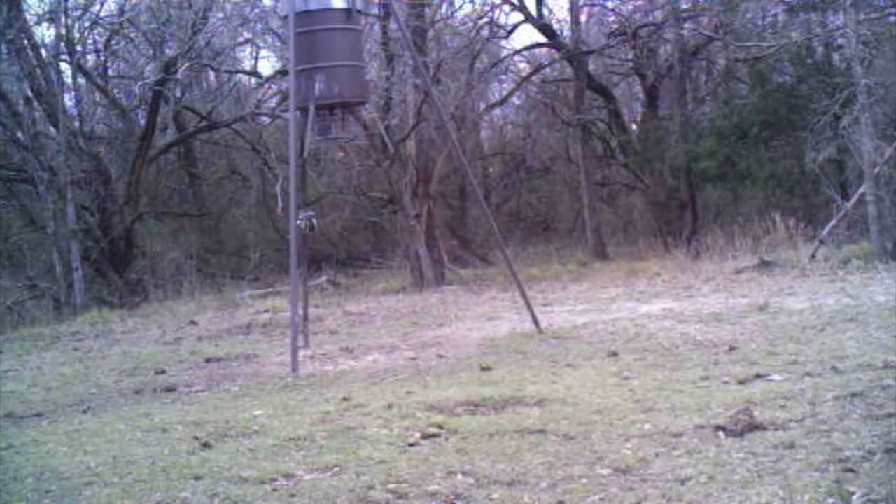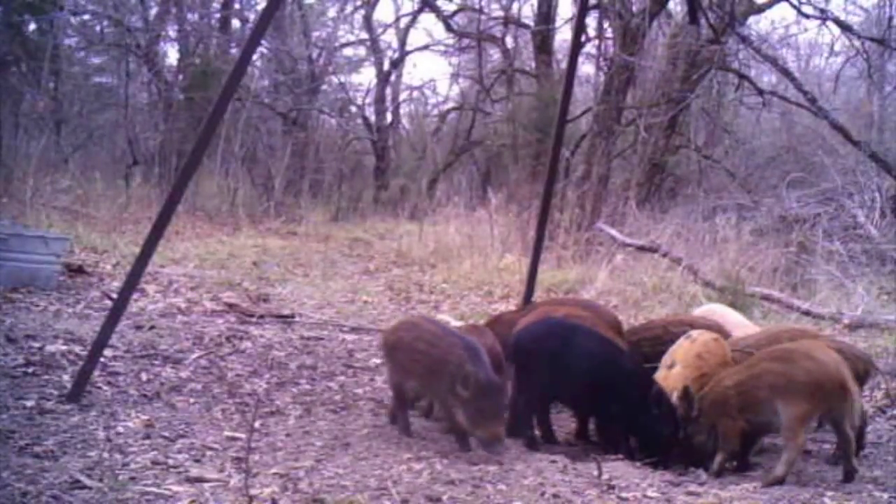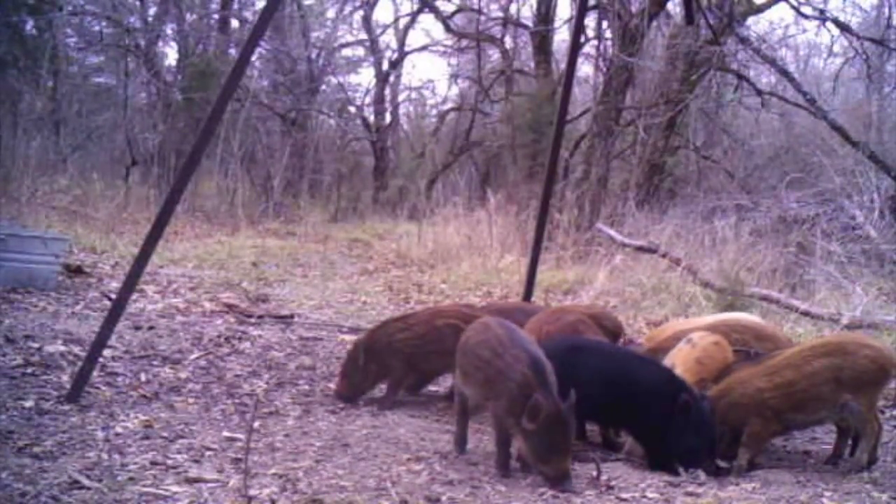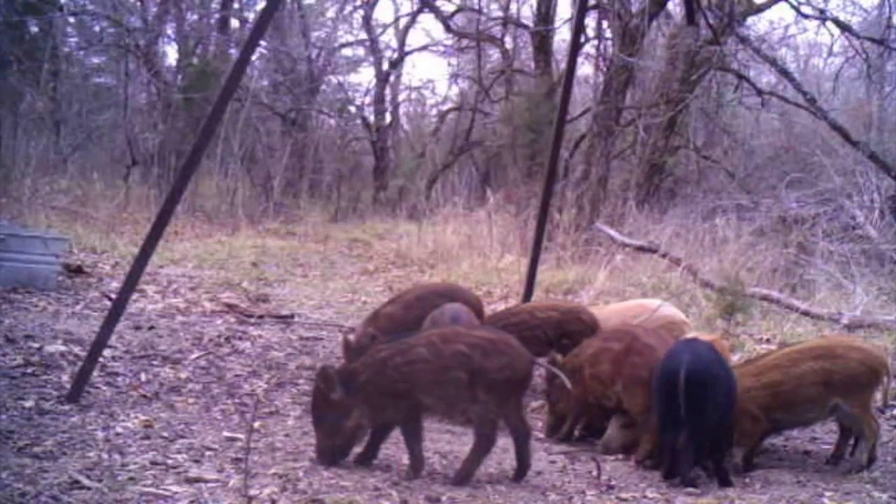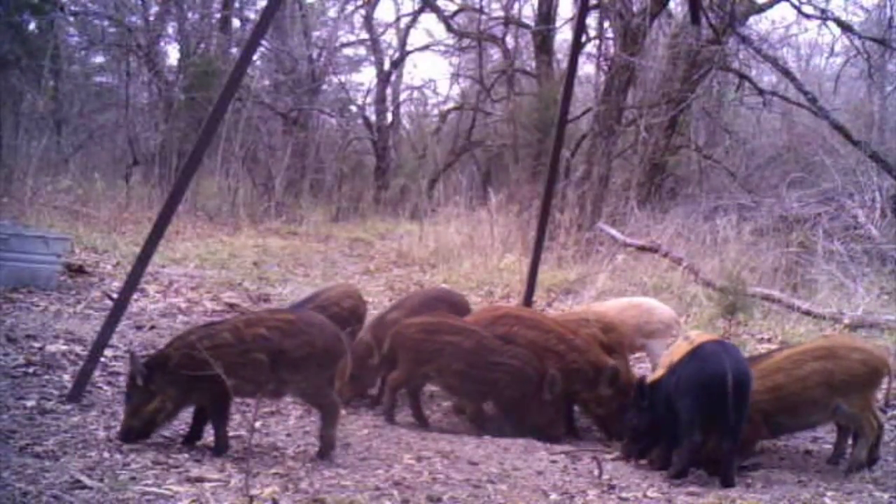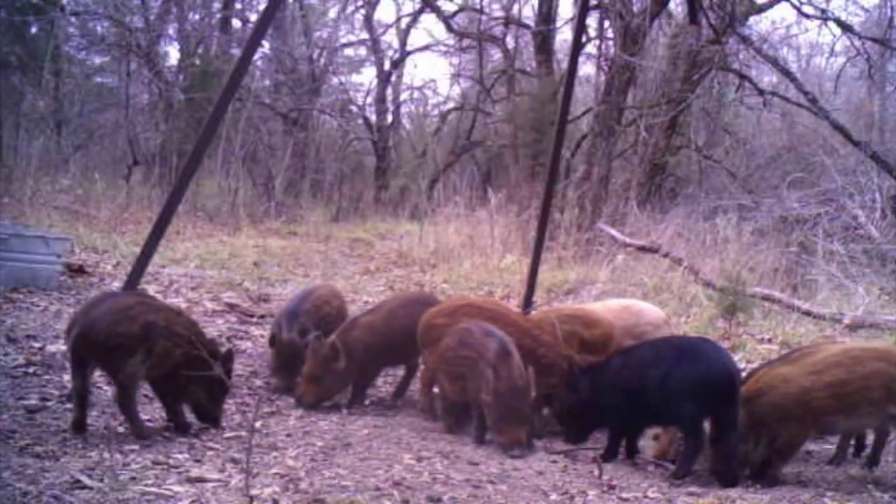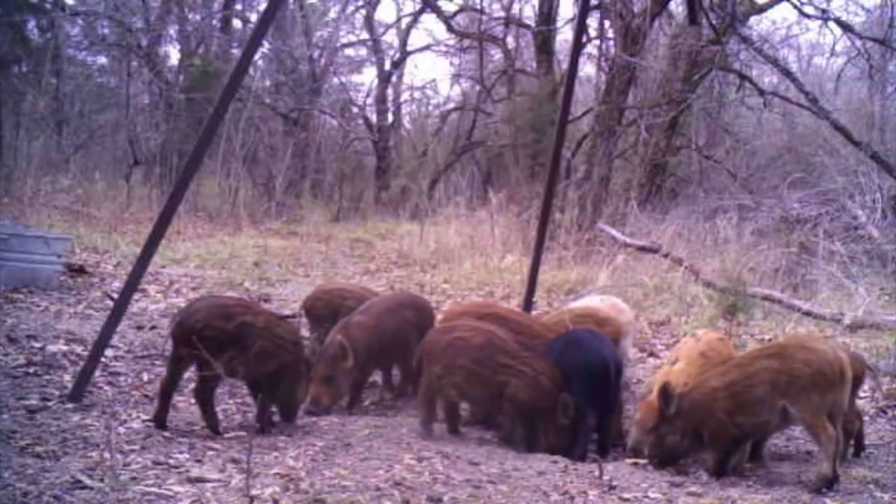So what I didn't really realize is that when they left this area, they went right back over to the bed and breakfast feeder and continued eating the corn that that feeder had spun in the meanwhile. Proving to me that they are capable of independently going on and eating and finding food and things even without the mother present.